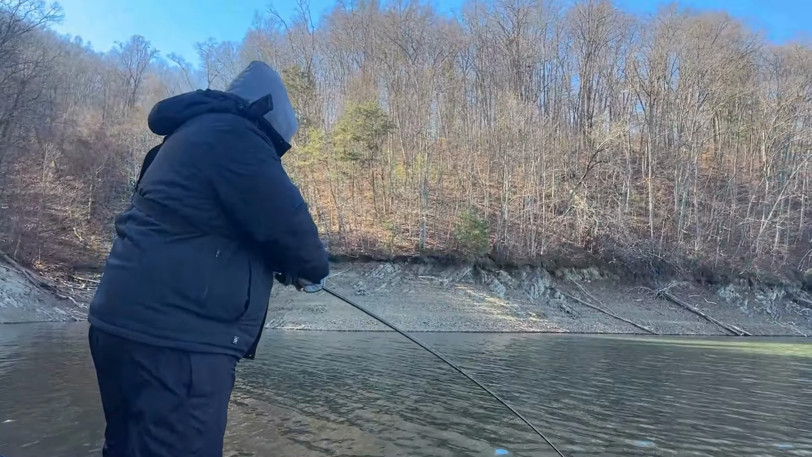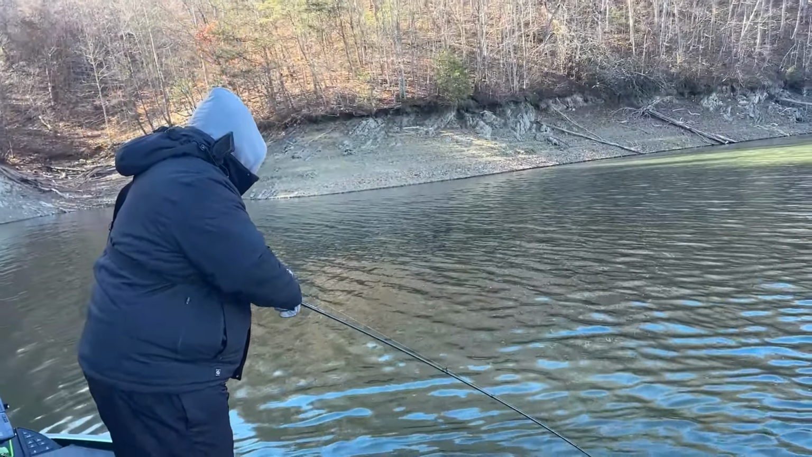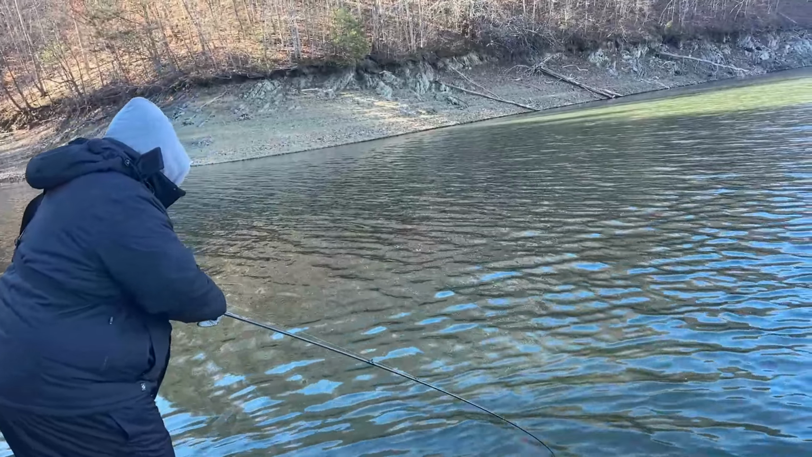But we're focusing on those really key areas like points or isolated groups of boulders. We found a few brush piles that we had a few bites on, and that always seems to be real good this time of year when you can find some good rock and some good wood together. It just seems to always produce. We had a couple of bites, they didn't take it, but we know where those spots are. We've got those places marked, and we can come back and fish them more efficiently with baits that we feel are going to work a little bit better.